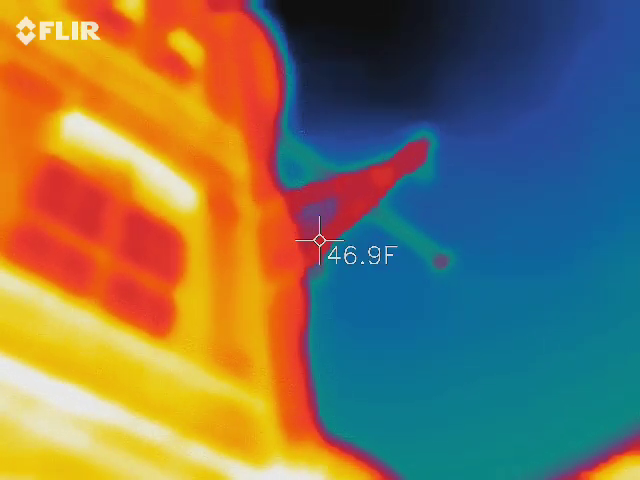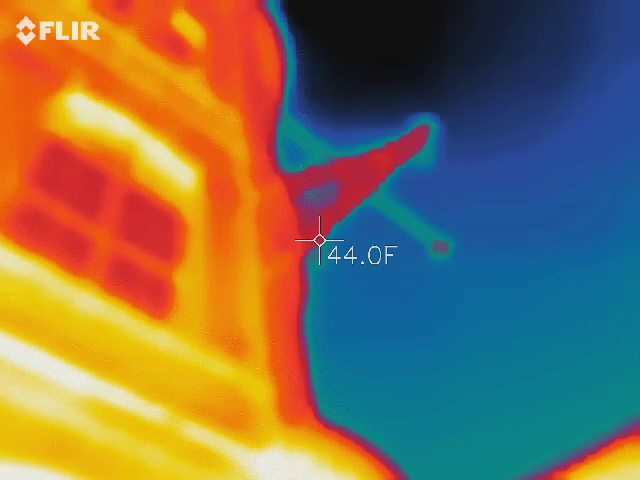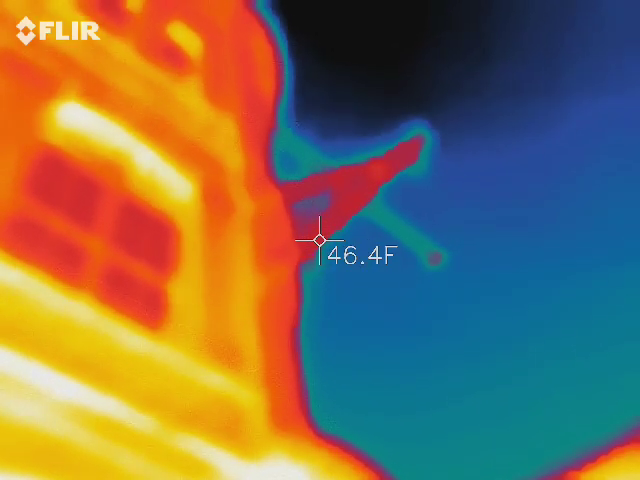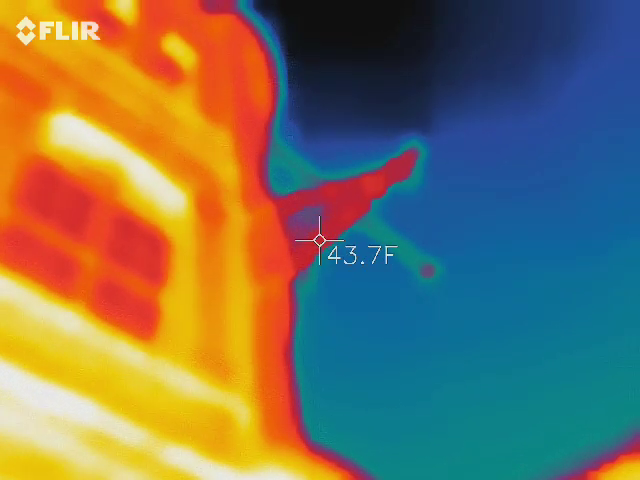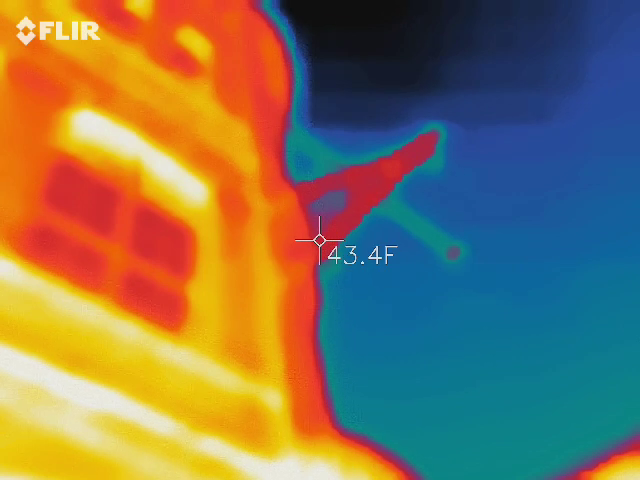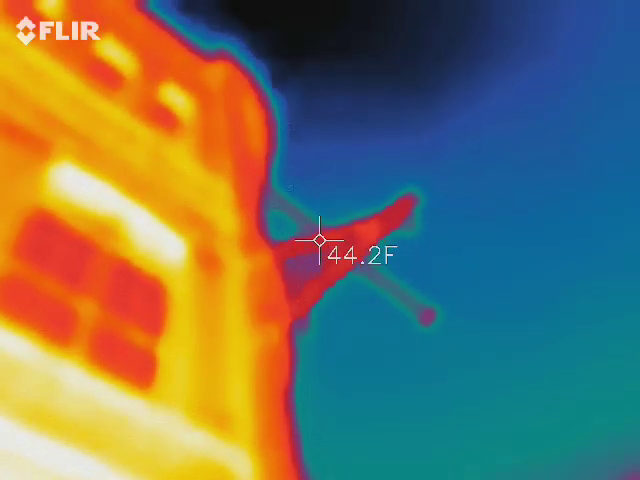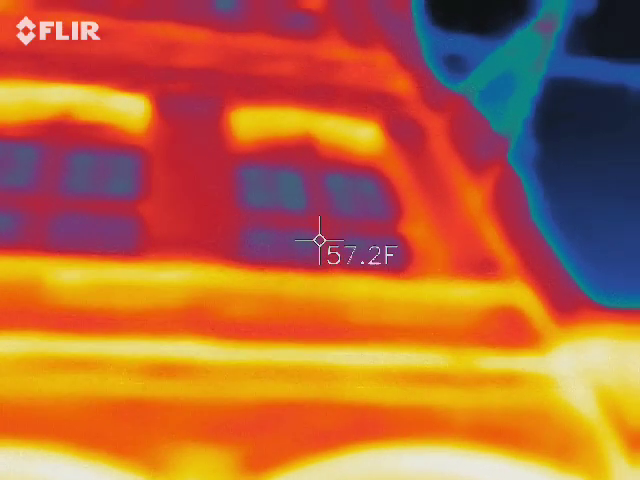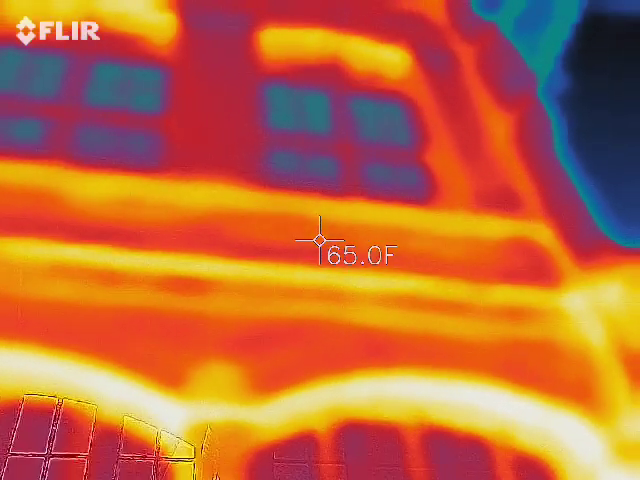So what's weird is the steel is red in the image, but it's actually 20 degrees colder than the red on the building. Why does it keep following you no matter where you're at? That reflection. Yeah. Do you see that? Yeah. What is that? It almost looks like a fire extinguisher.